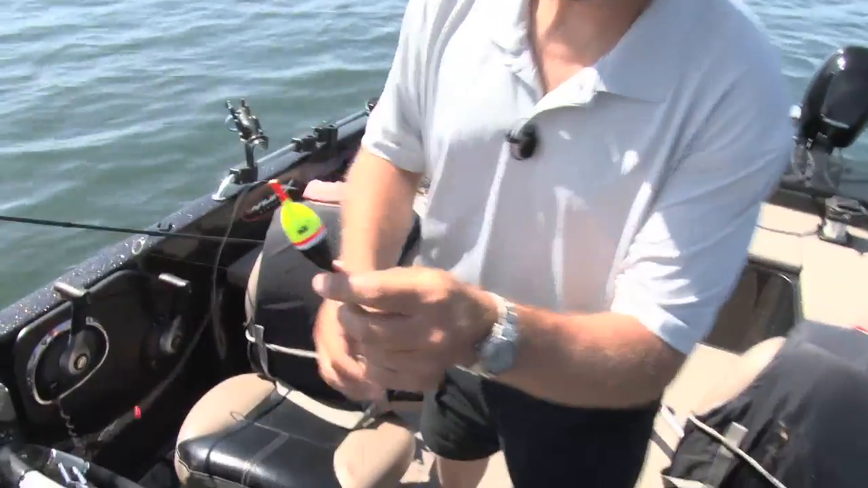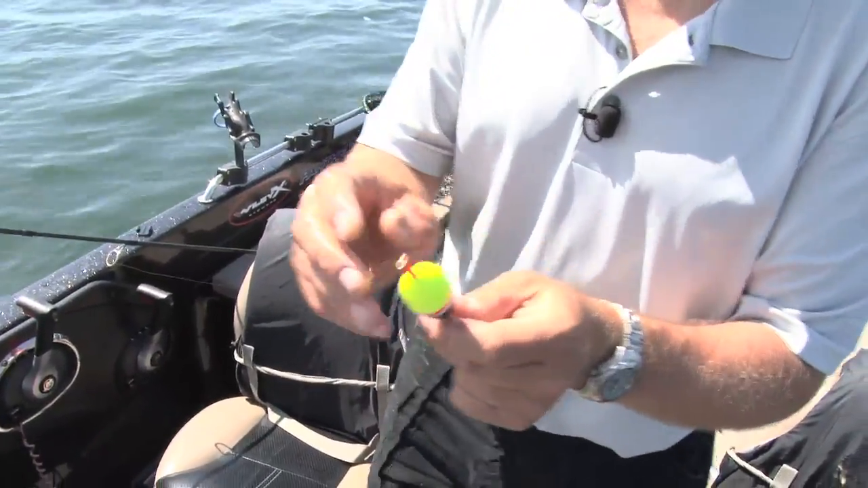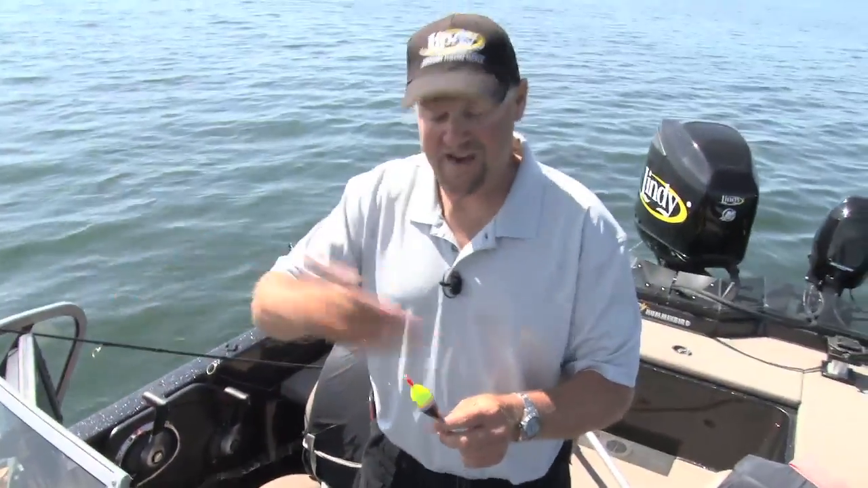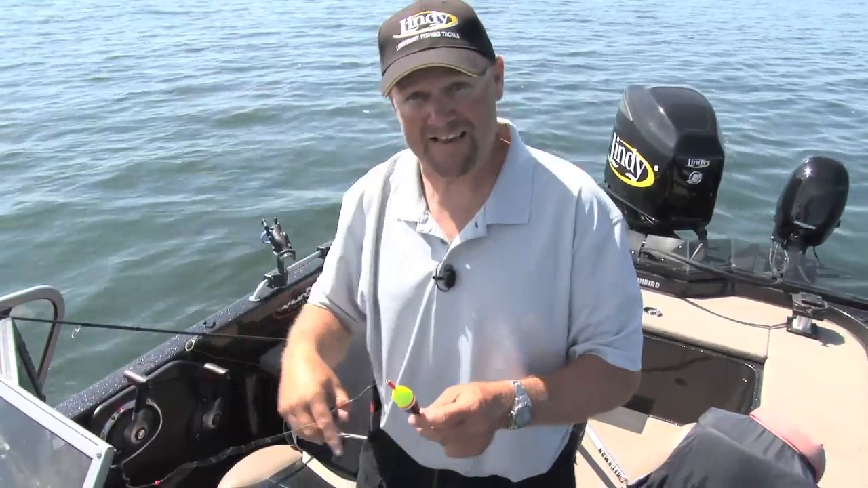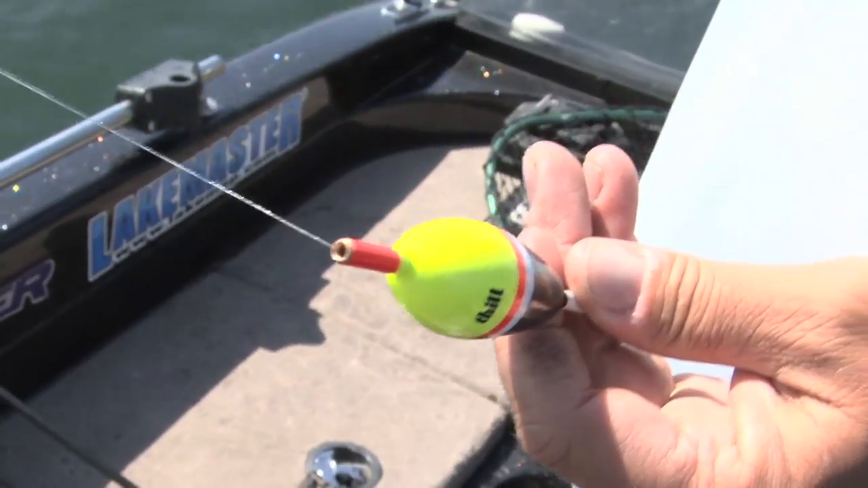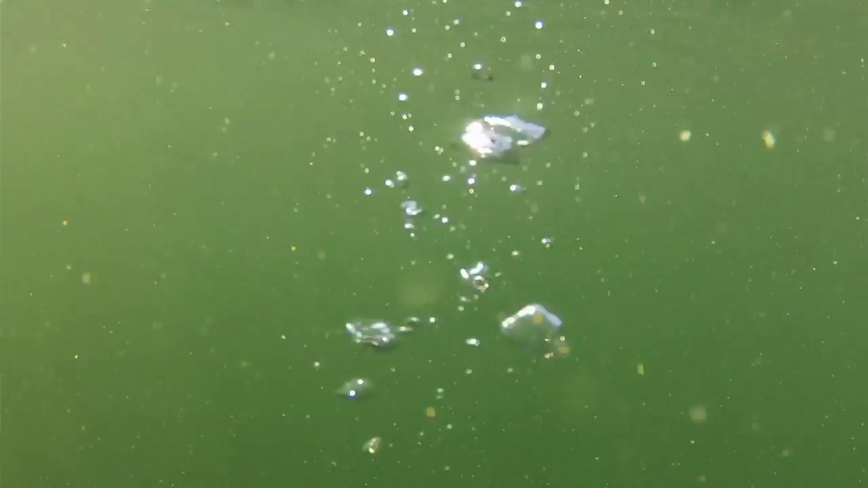This is a Pro Series Thill float. What's so special about this float is that brass grommet in the top. Without that brass grommet, the line would not slide through as quickly as I need it to, because when I flip on these fish, I want it to get down fast. So that brass grommet is very important. It can't cut a groove in the top after I set the hook a bunch of times during the day, and the line will fly through it.